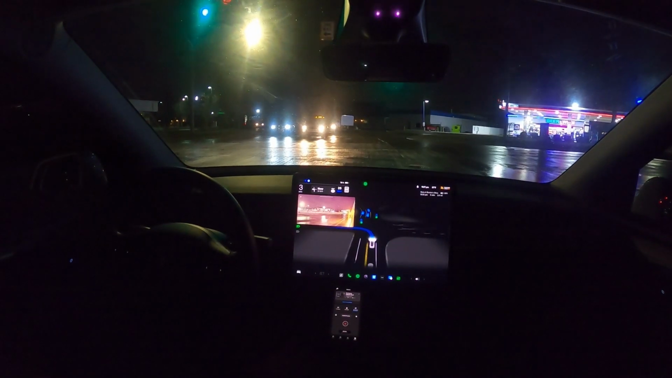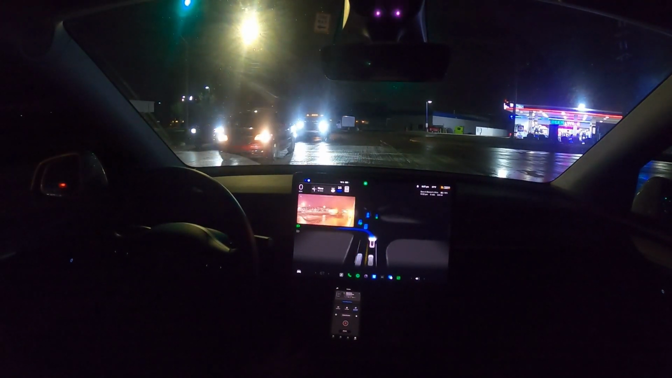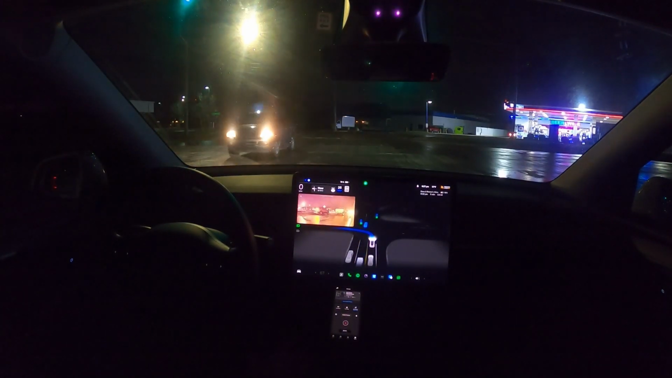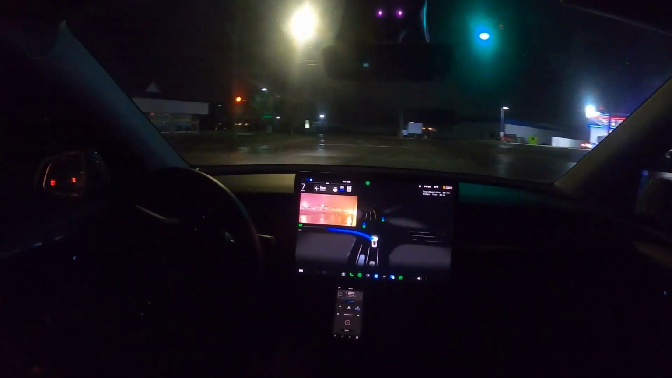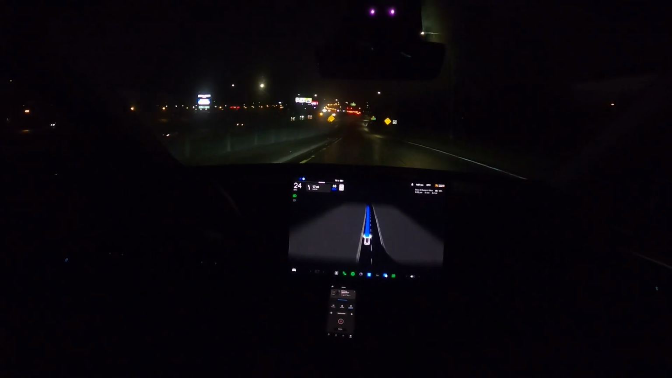All right, so it's scooting up. There's traffic coming straight. It's highlighting all these cars in front of us blue because it's waiting for all of them along with the traffic signal, which it's doing everything correctly. Nice, and it's starting to creep, and it goes. Nice, very nice. Perfect, that's awesome.